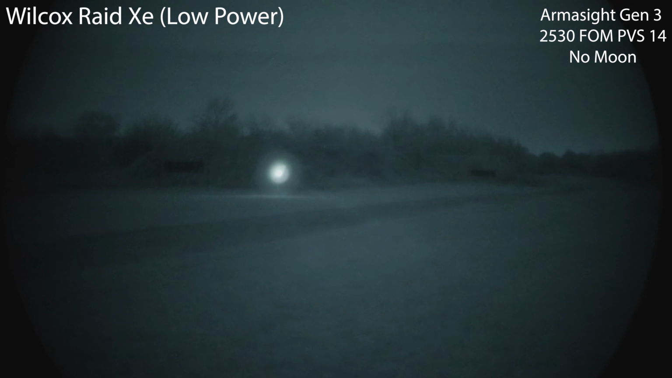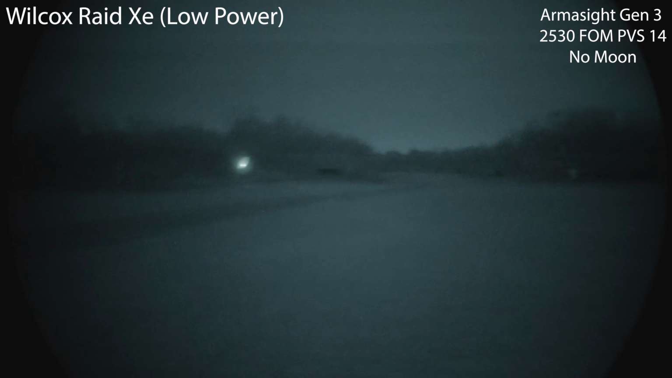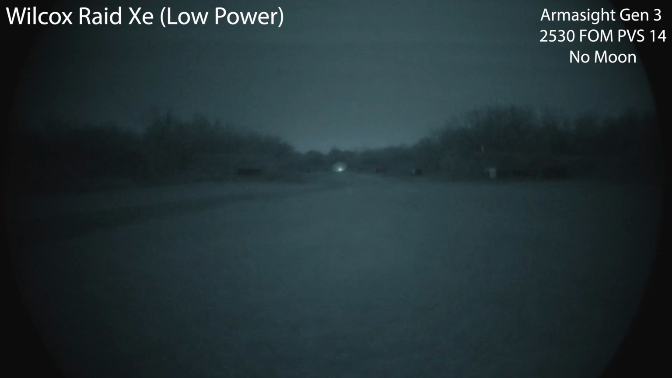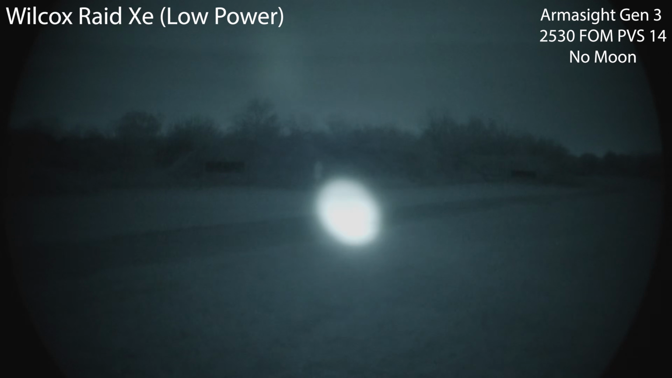Here is the aiming laser on high for the Raid X, which is honestly a better illuminator than the actual illuminator. Interesting bloom pattern on this one too. So there's aim high. So the laser is capable. You can definitely pick up the laser, which is to be expected at 500 yards. Let's see if just illuminator high. Let's see what we got here. Let's see if it's useful.